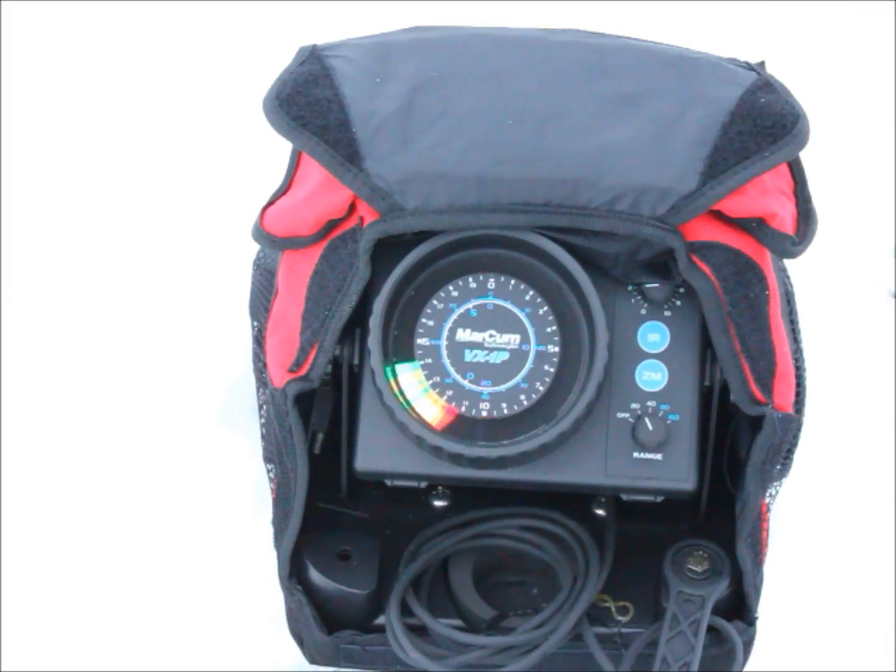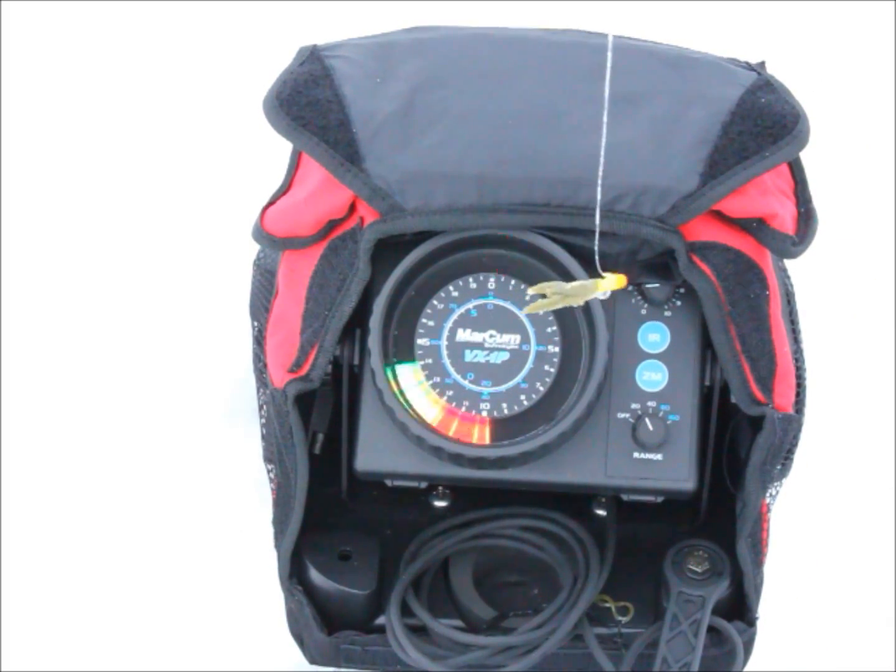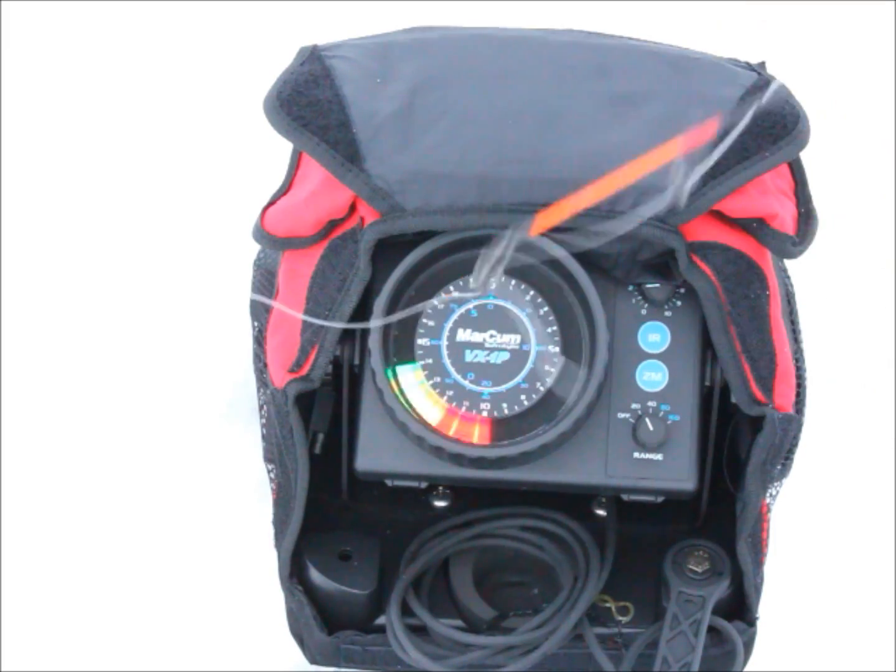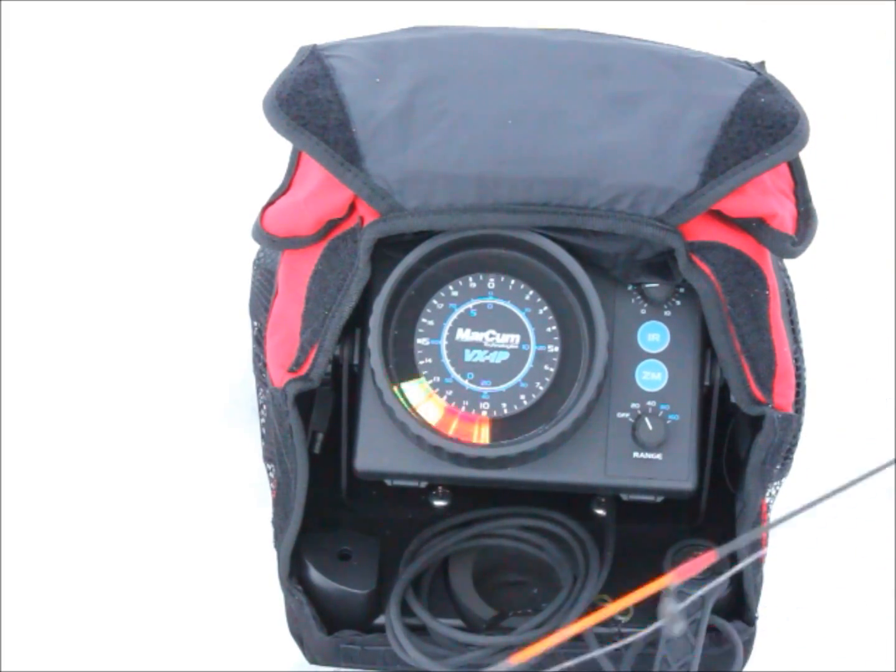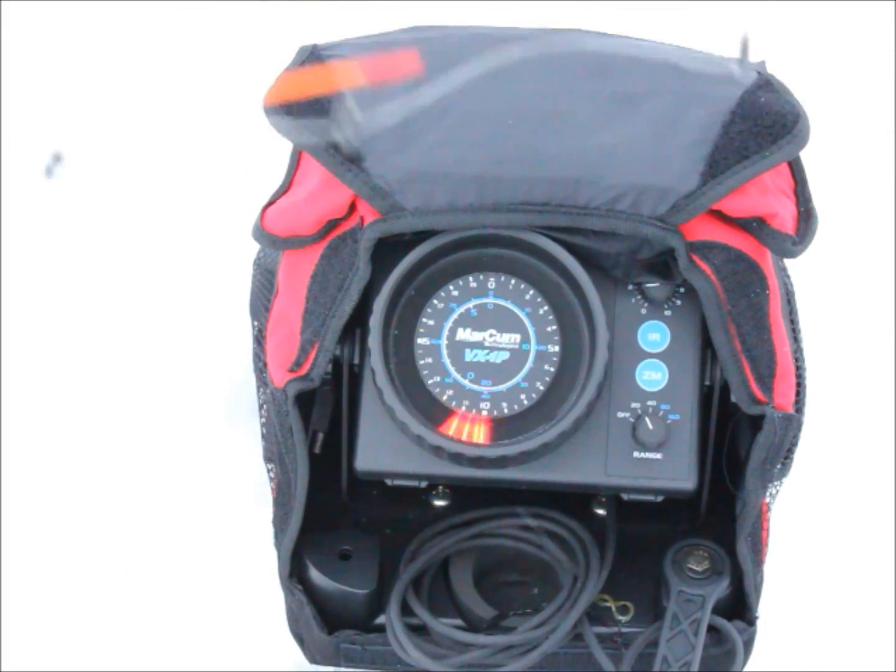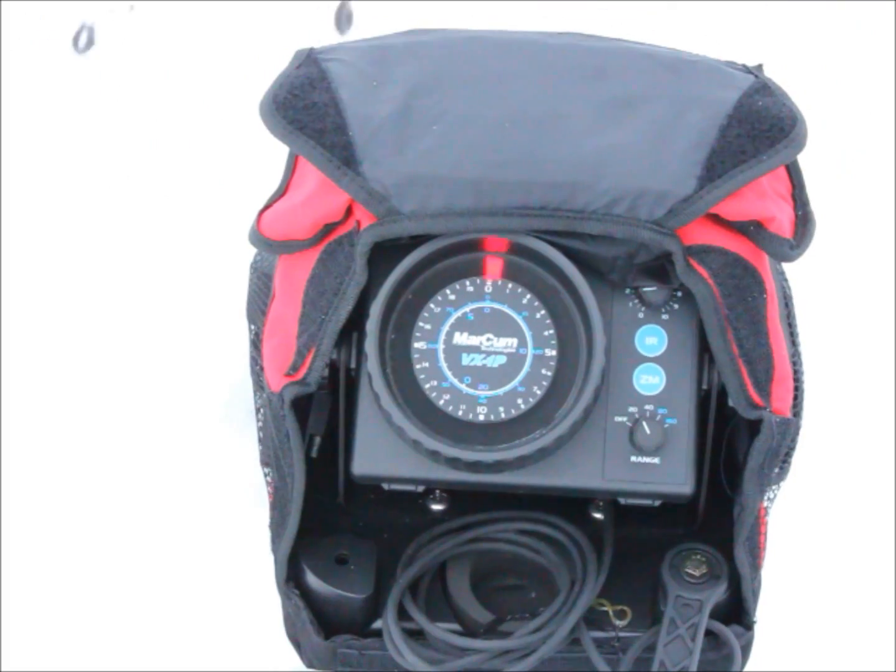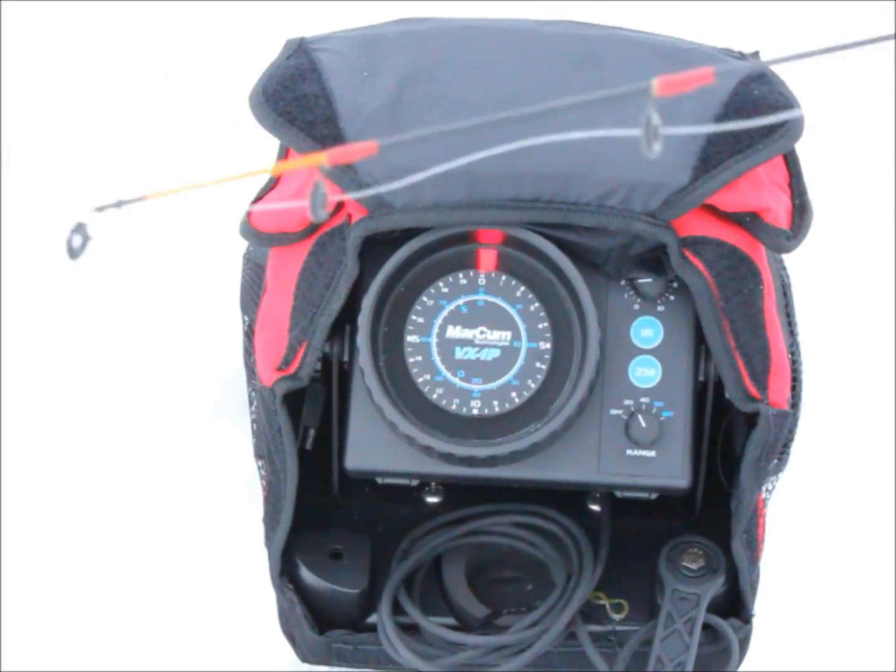As I drop my jig down here, I'm just using this small jig, as you can see, with a Berkeley power nymph on it, since I was unable to buy any maggots at the stores. You'll see it start to drop down on the monitor in a second. Okay, as you see that green line just flashing there.